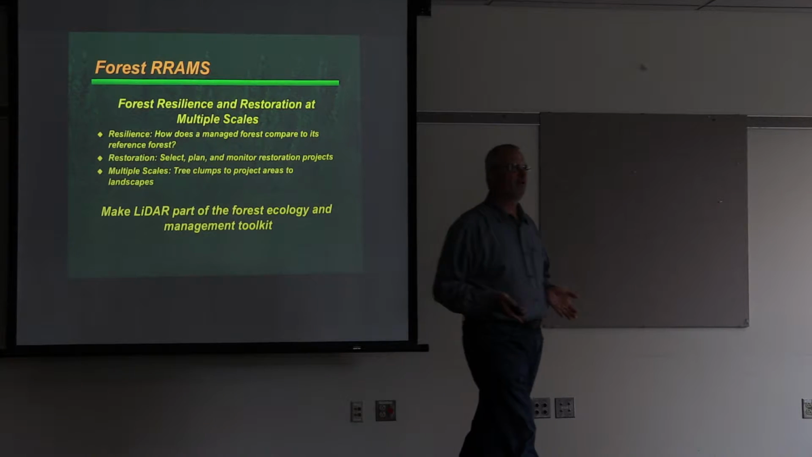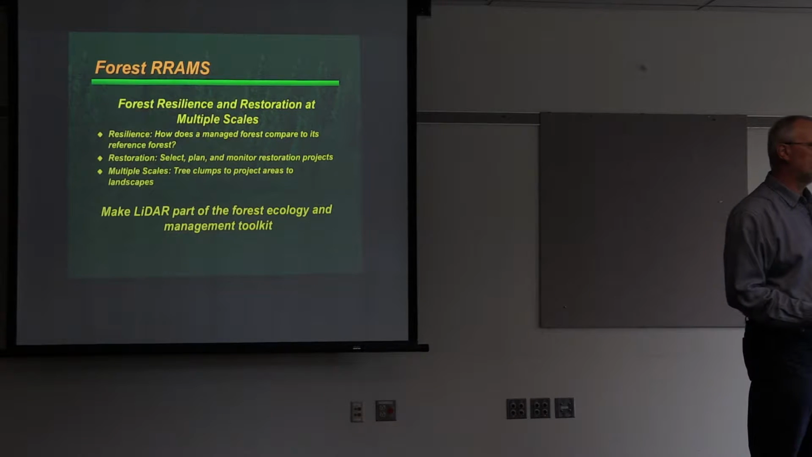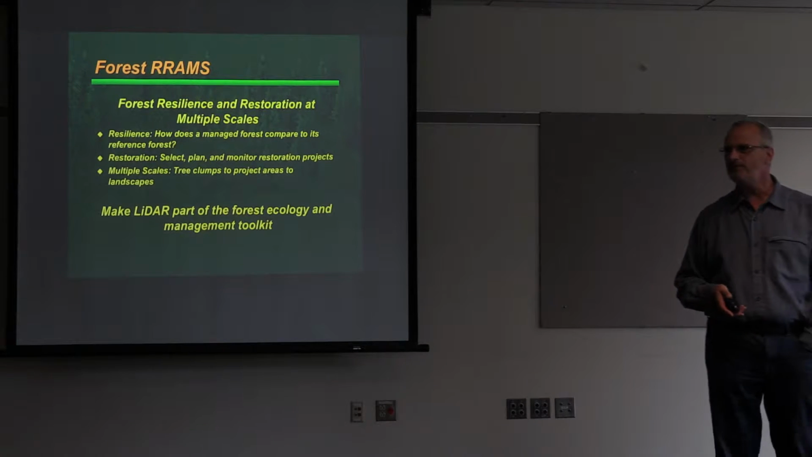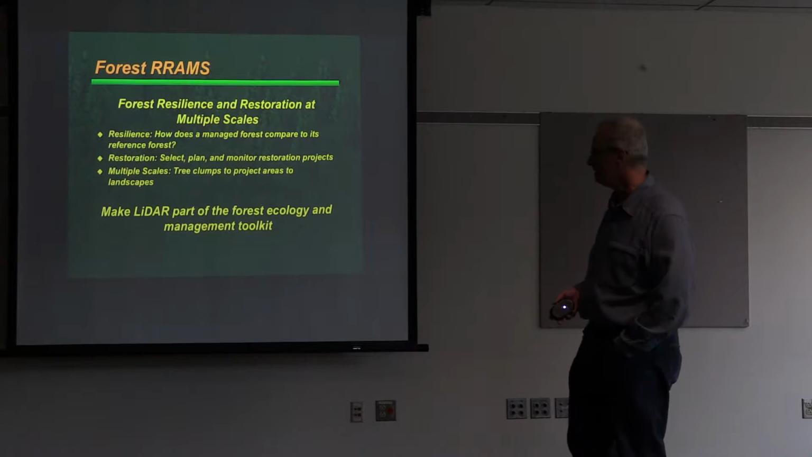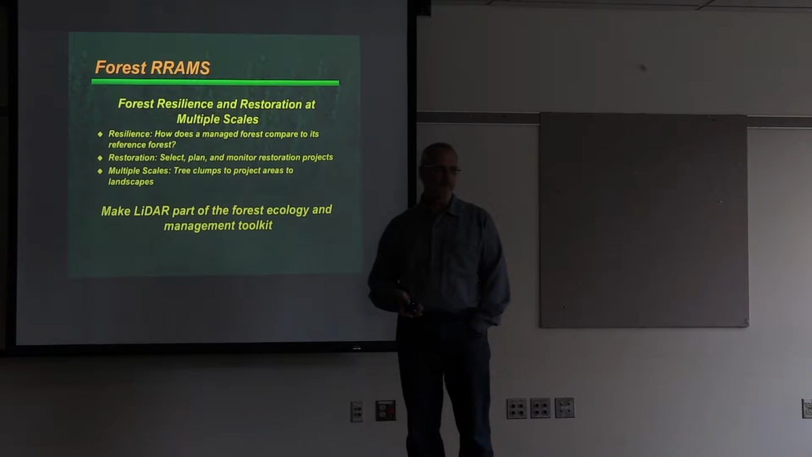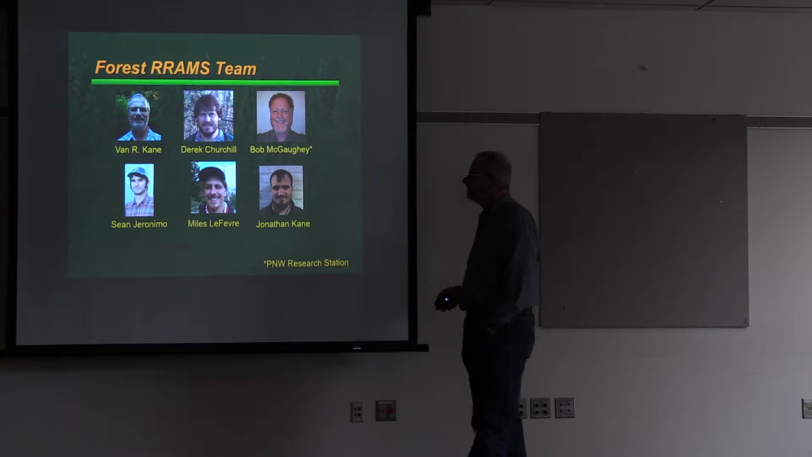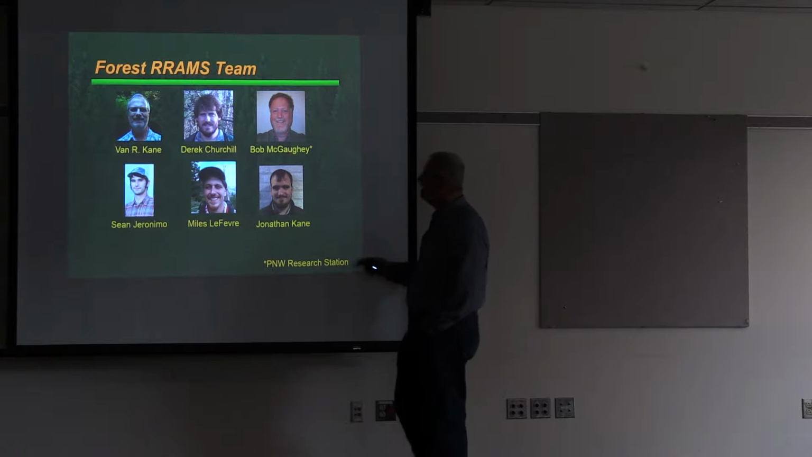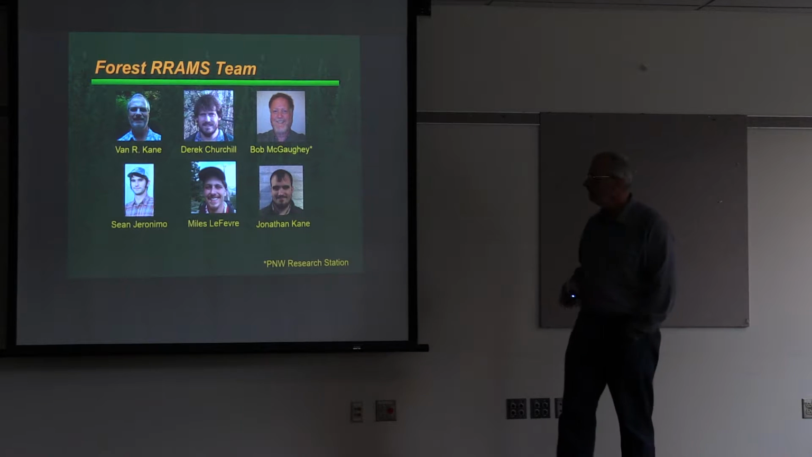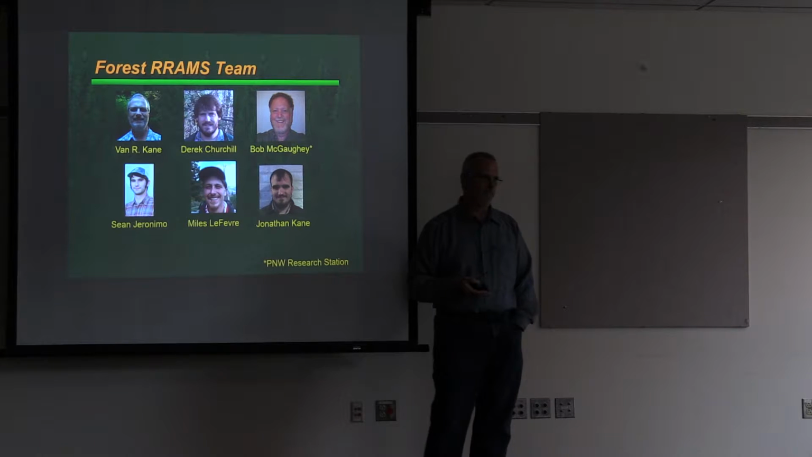As I said before, LiDAR has this almost unique ability in remote sensing. You can zoom into an individual tree if you want, and you can get very high accuracy measurements across entire landscapes. So our real goal is to make LiDAR just a part of the forest and forest ecology toolkit. There's a number of us: myself and Derek, Bob McGaughey, a researcher with the PNW Research Station, two graduate students, Sean and Miles, and an analyst, Jonathan.